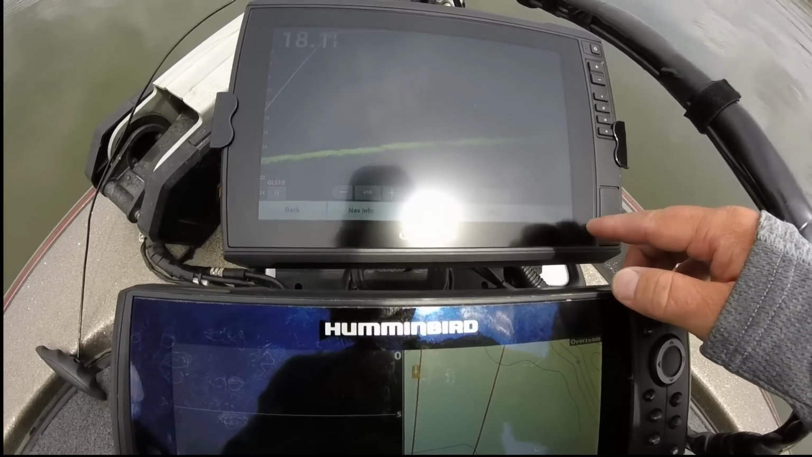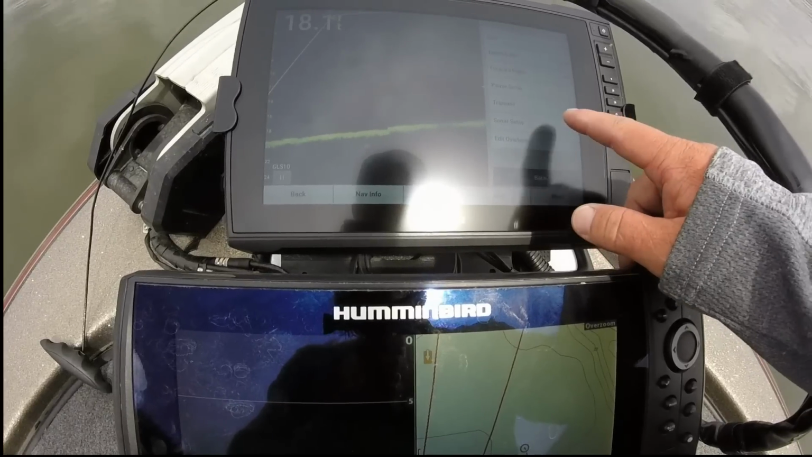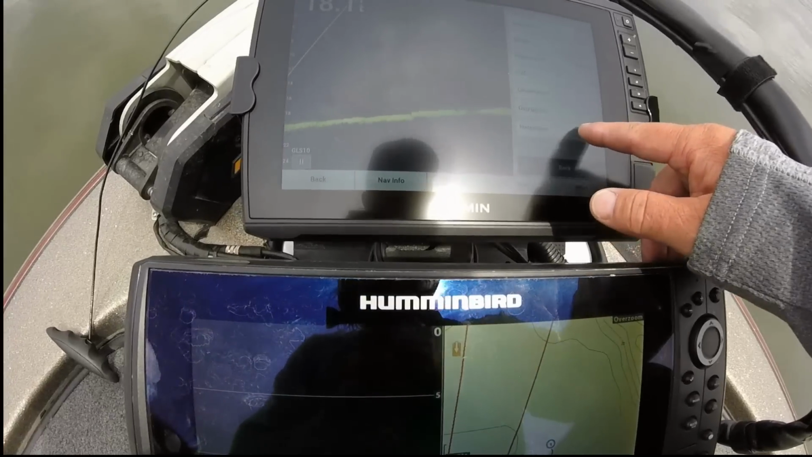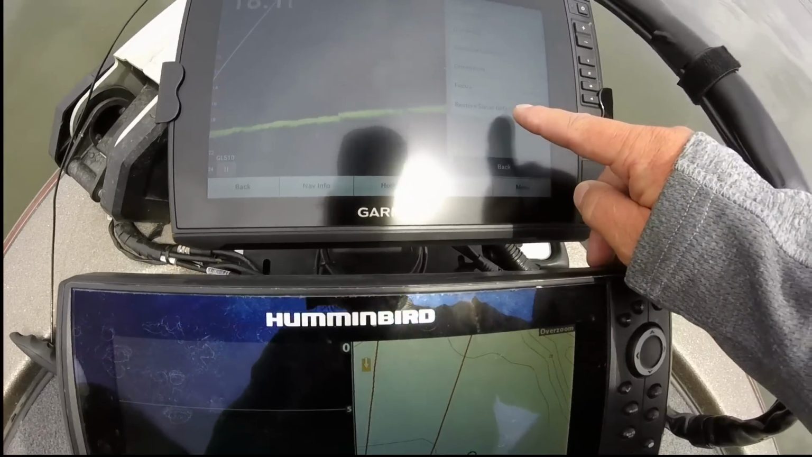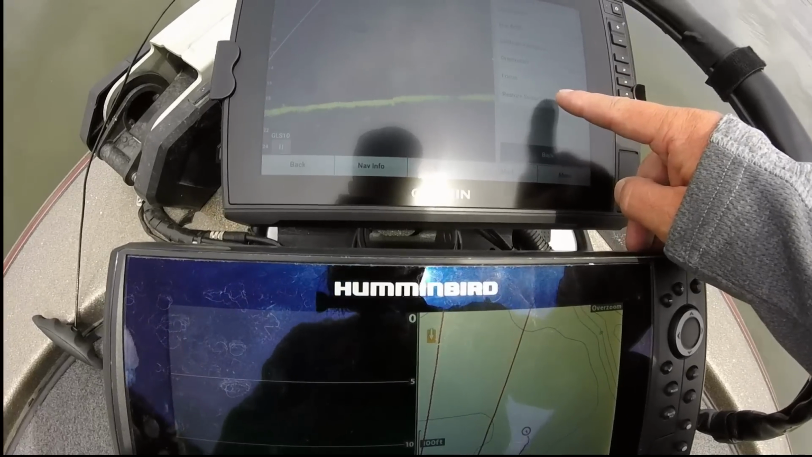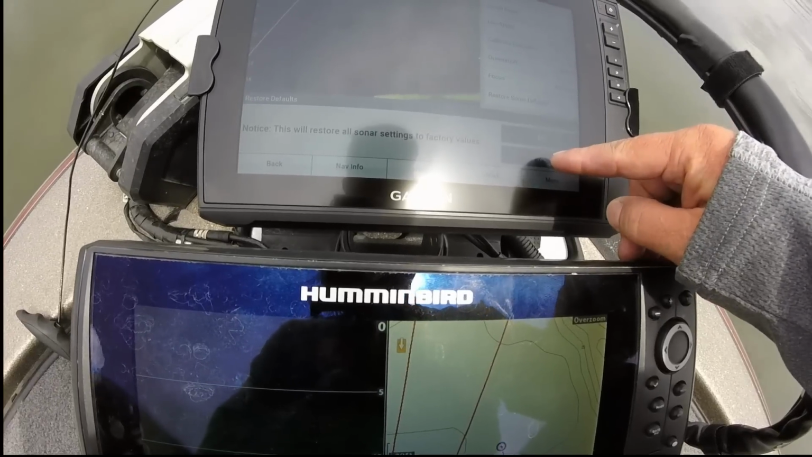But the first thing we are going to do, I'm going to go to menu. I'm going to go to sonar setup, installation, and I'm going to restore the sonar defaults. We're going to start with all the factory defaults, and then we will go from there.